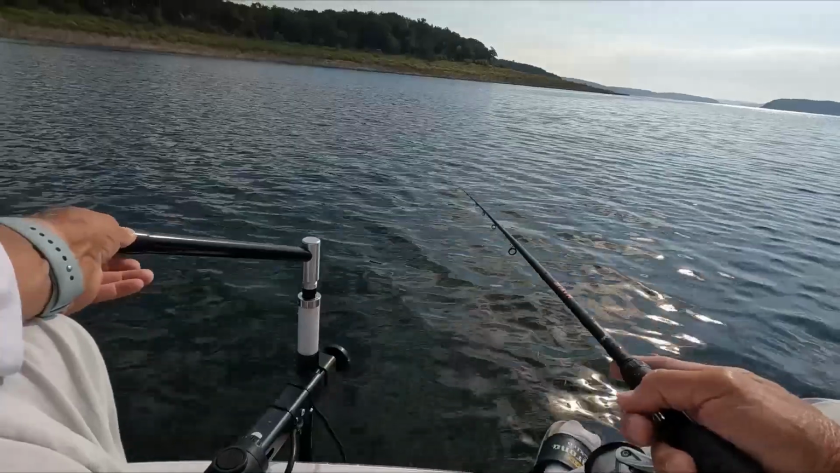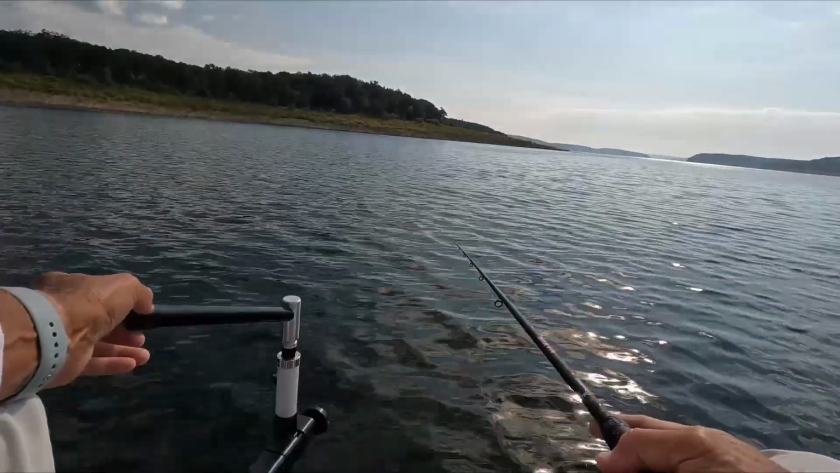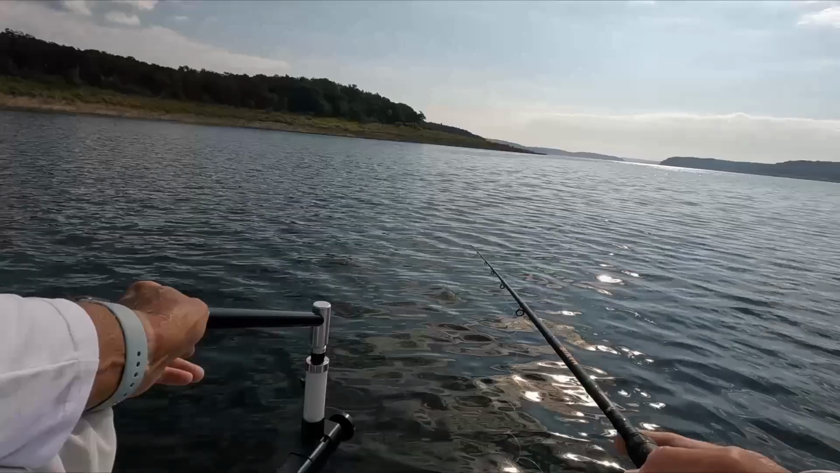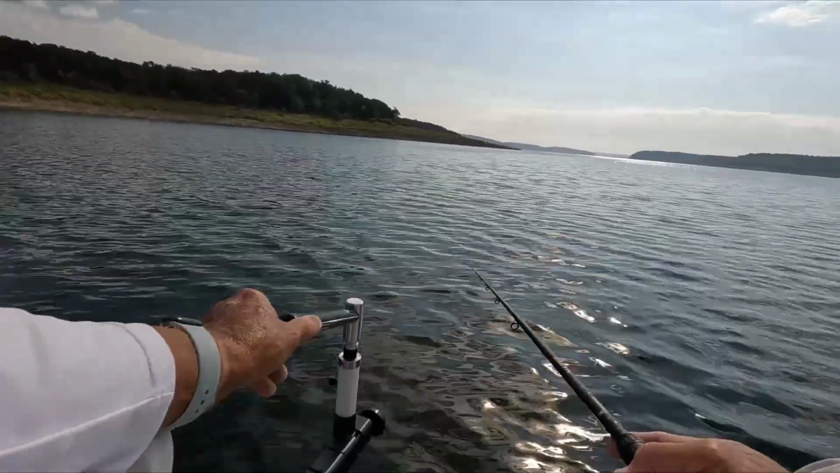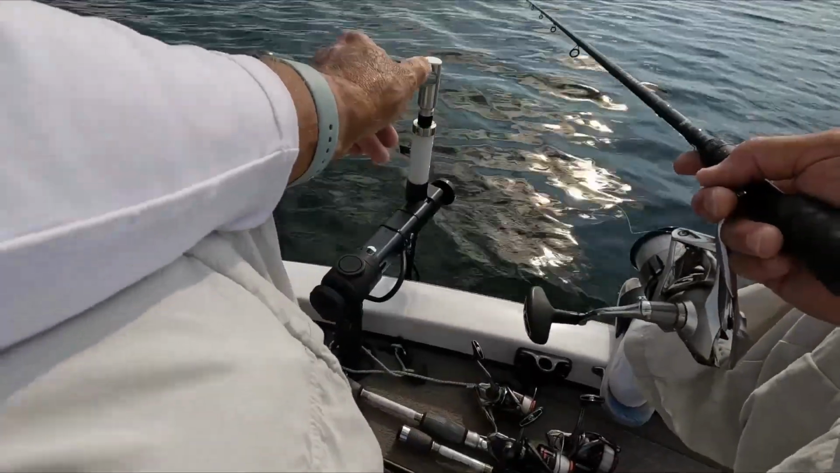And the walleye will spook off these points in this clear water. And of course, generally the main lake's pretty clear. Oftentimes you'll catch one within a few minutes of getting there and then nothing because you've spooked them. So you gotta be stealthy on the points. Stealthy as possible.